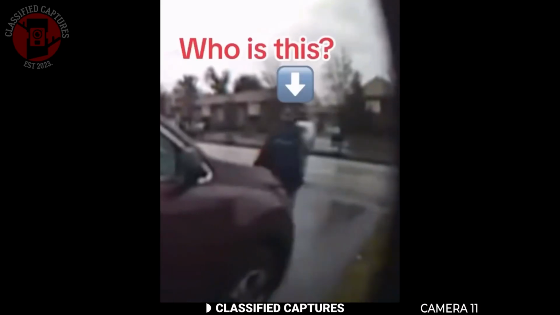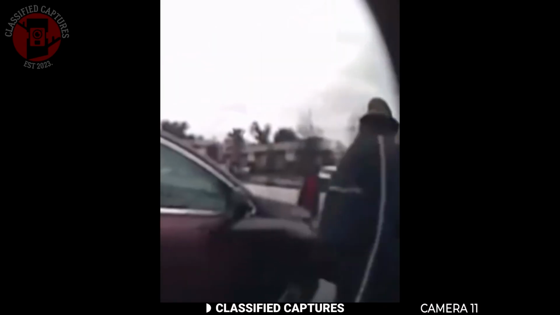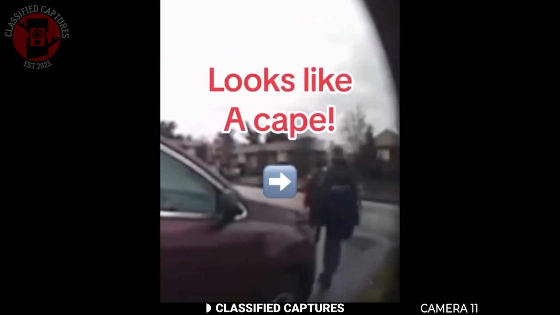We start the clip with two men walking toward the road. By the time they get there and move to the other side, there's only one person. What happened to the other? Well, no one knows for sure.